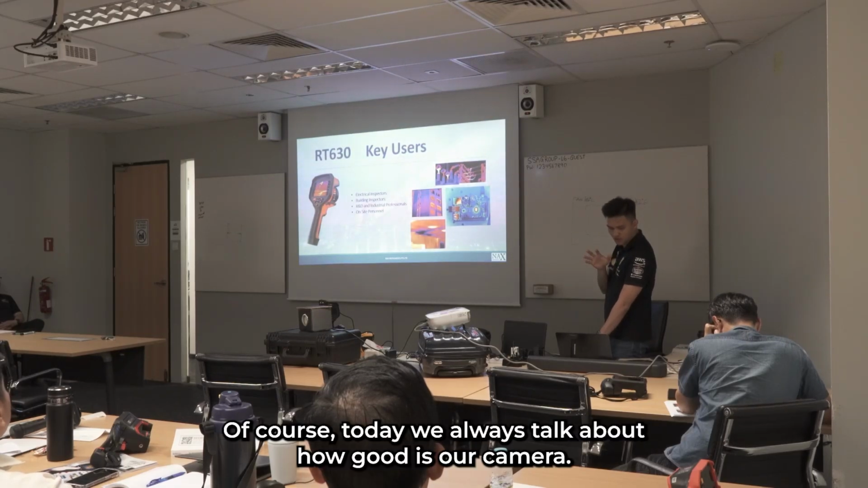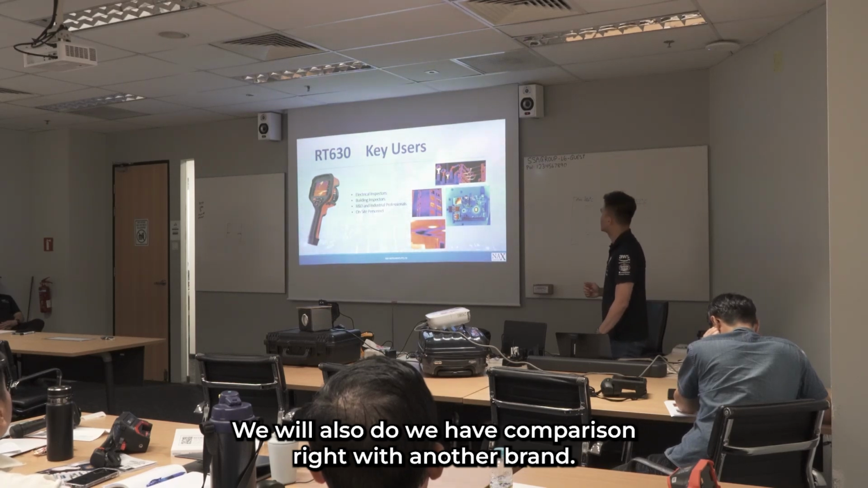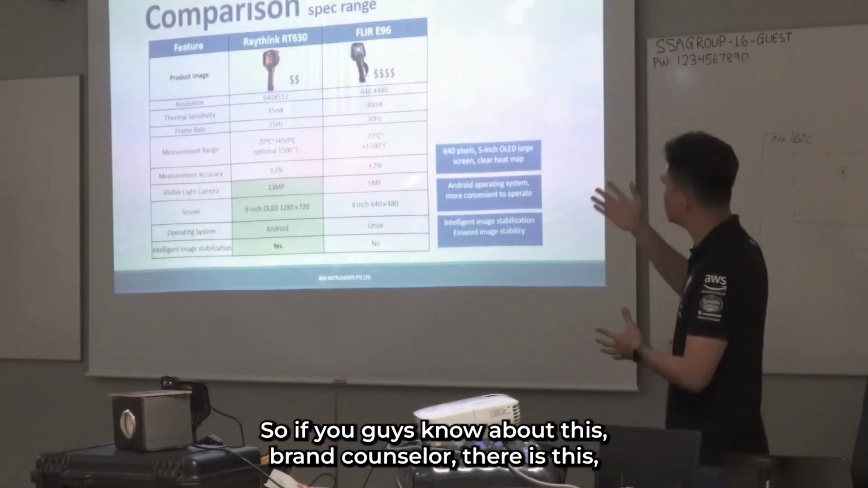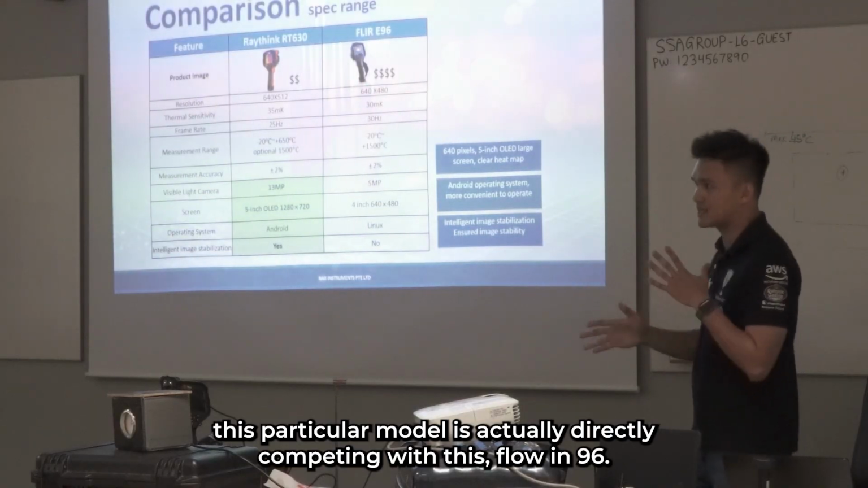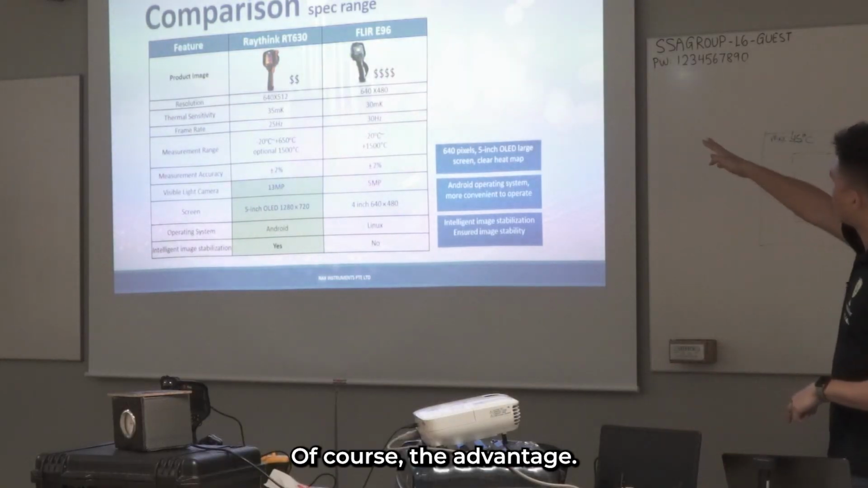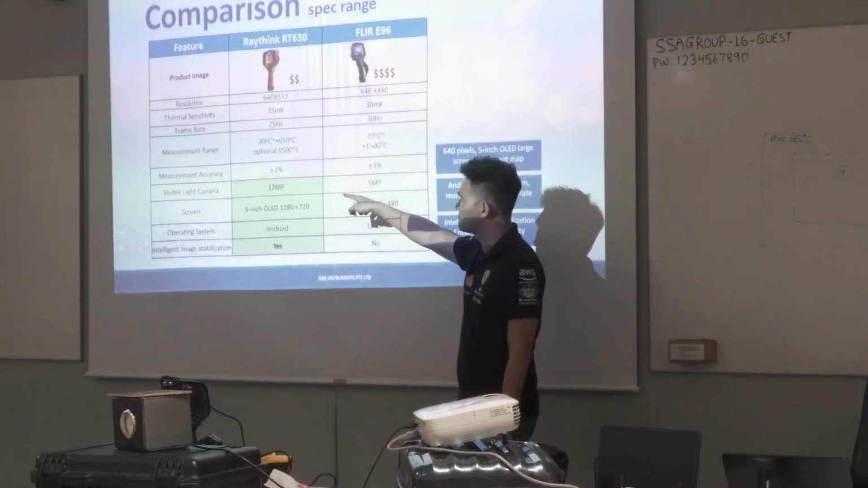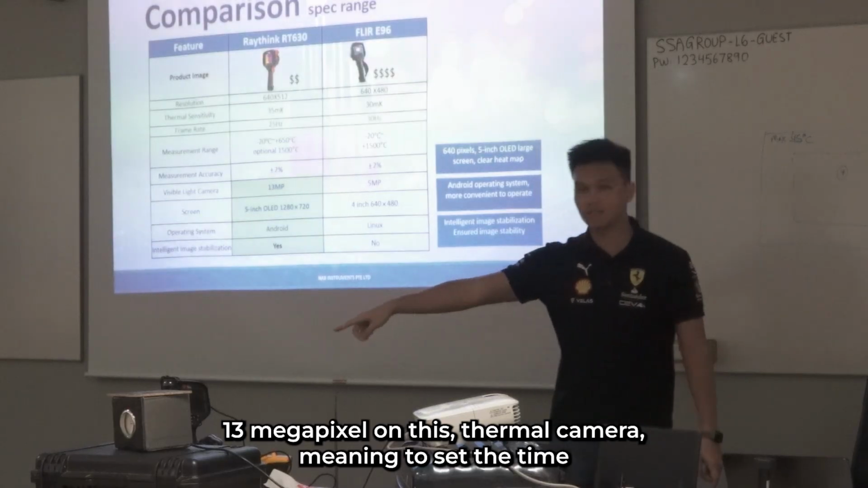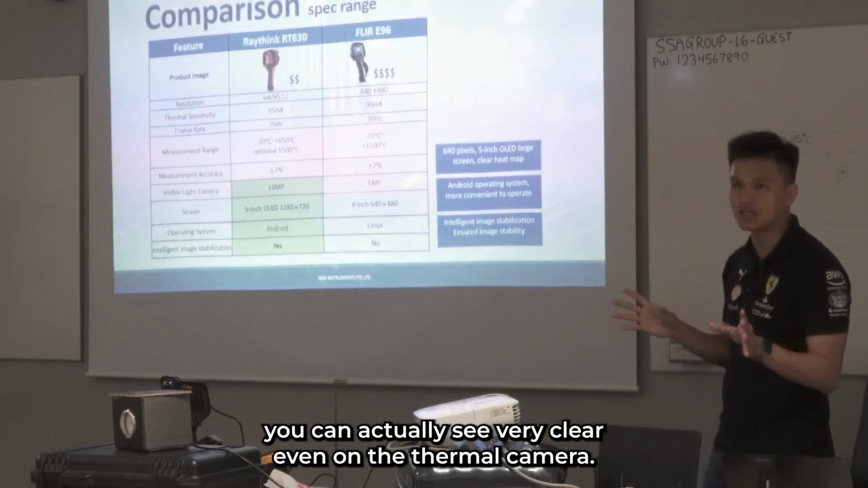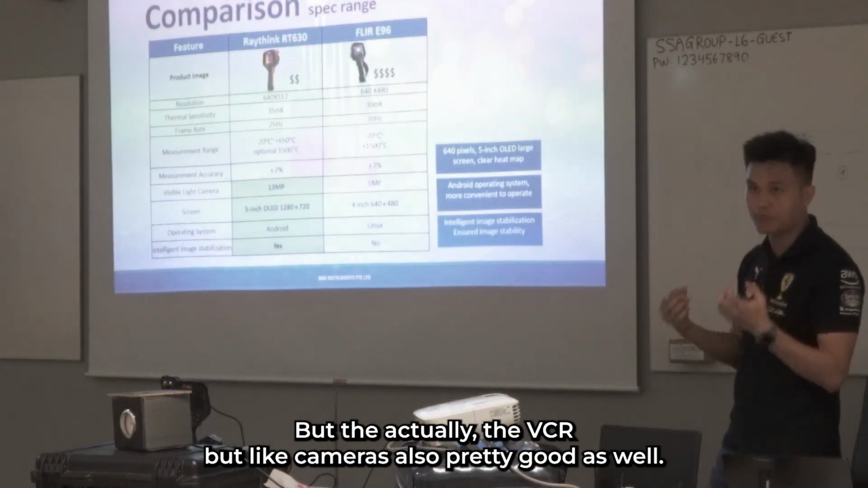Of course, today we always talk about how good our camera is, right? We will also do a bit of comparison with other brands. If you know the brand called Fleur, there is a particular model that directly competes with this, the Fleur E96. Of course, the most prominent advantage would be that it has 13 megapixels on this thermal camera, meaning that when we do the swipe, or during the picture-in-picture, it can actually see very clearly, even on a thermal camera. The visible light camera is also pretty good.